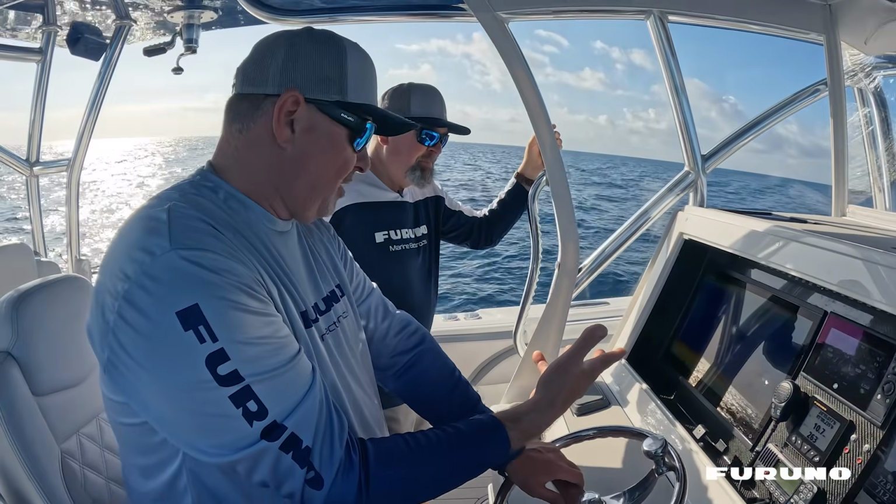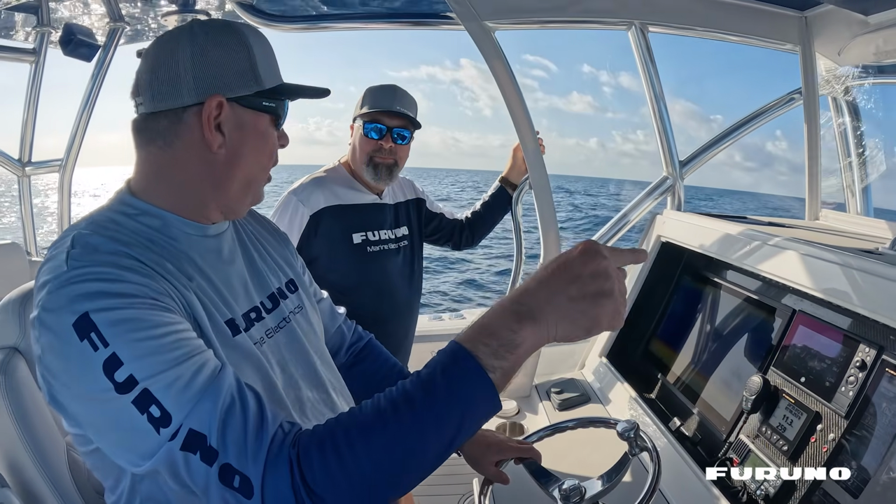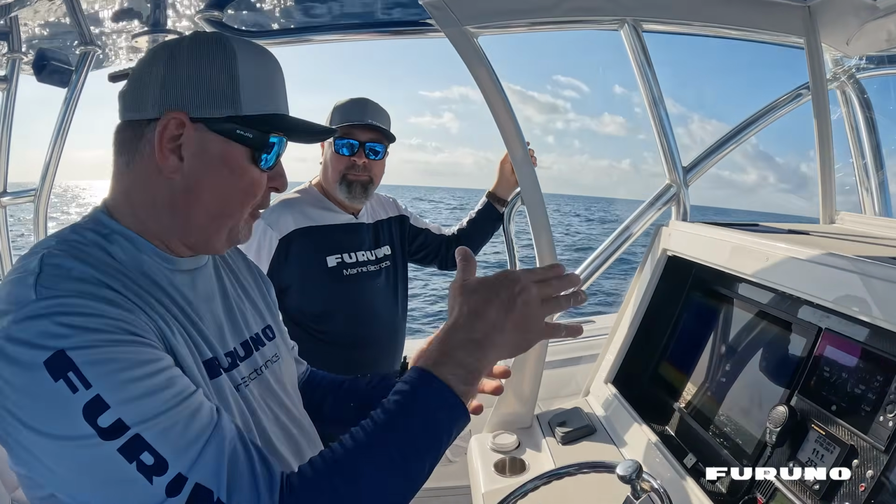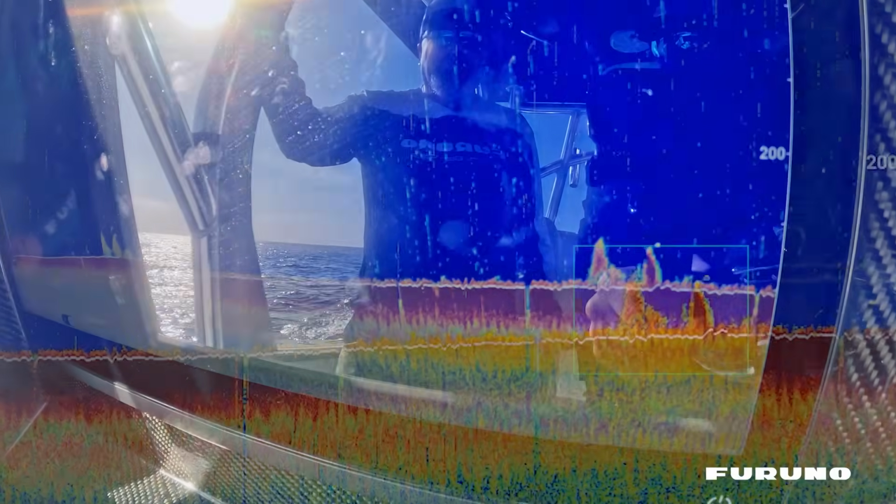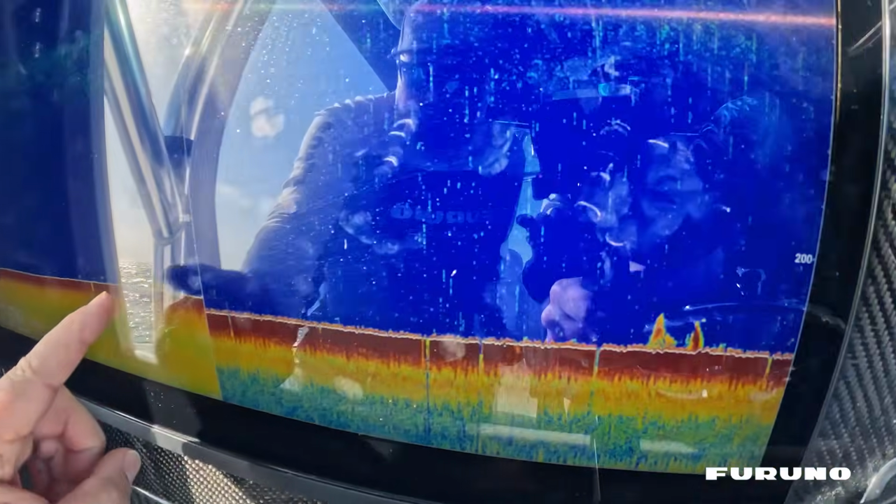It follows the composition of the bottom. If that were a hill, a natural hump, that white edge would follow across the top of it, because the composition of the bottom and the topography isn't changing. It's the same material, so it's going to follow right over it. But if it's underneath it, like you see right there, that absolutely tells me that that's above the bottom.